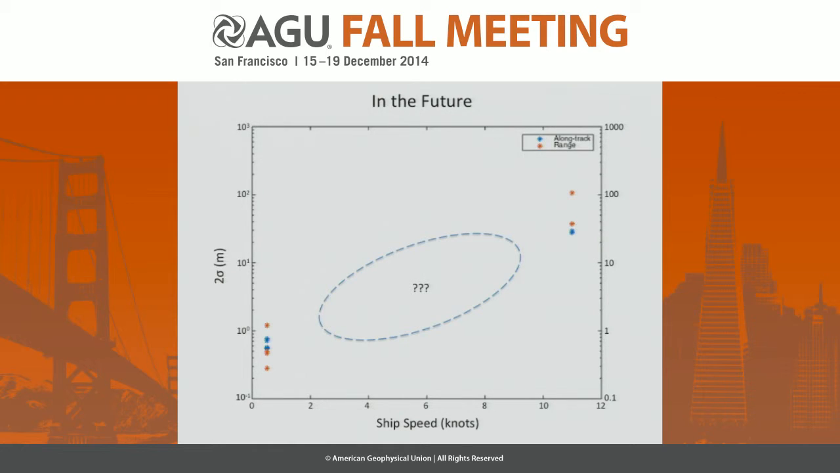We hope that having repeated the surveys within a very small time frame, that these contributions are negligible. However, I will acknowledge that internal waves can play a large part when it comes to these things. So that's one of the future parameters that we will need to explore.